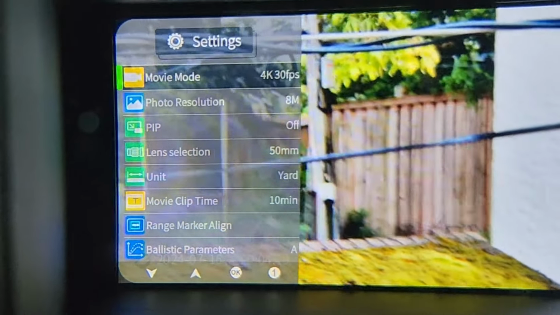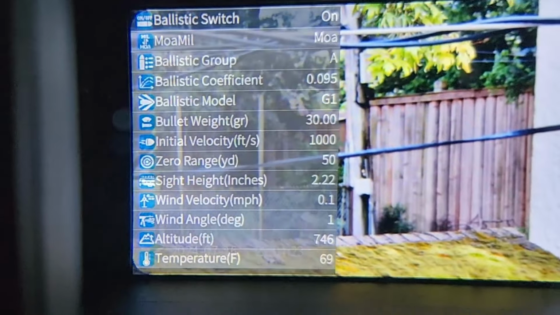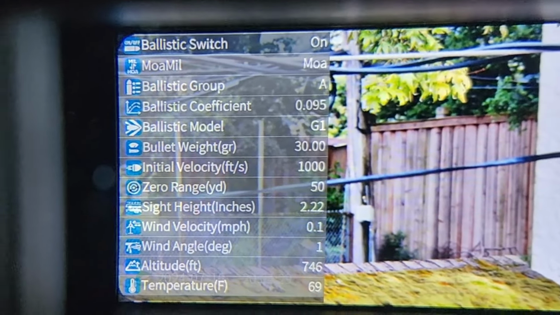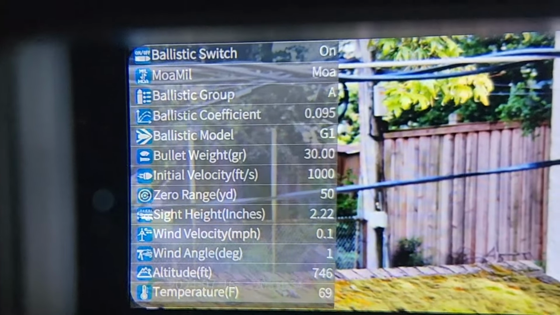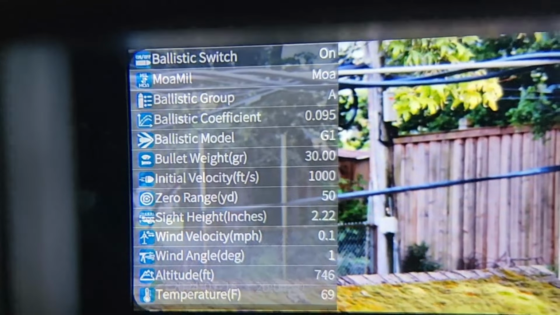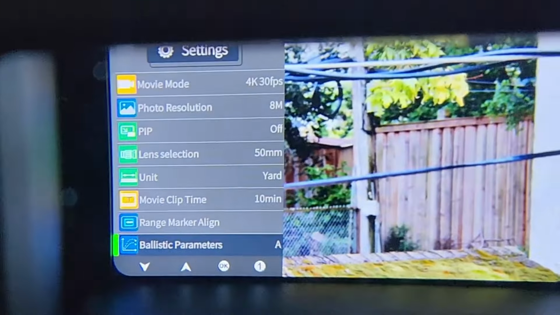So it's got a pretty expansive menu. And if I go down into ballistic parameters, this is the game changer. You can put in all of your ballistics information in there. And now you can use your NV200 range-finding binoculars to actually get your drop. So check this out. I'm going to exit that by pressing the menu button a couple of times.